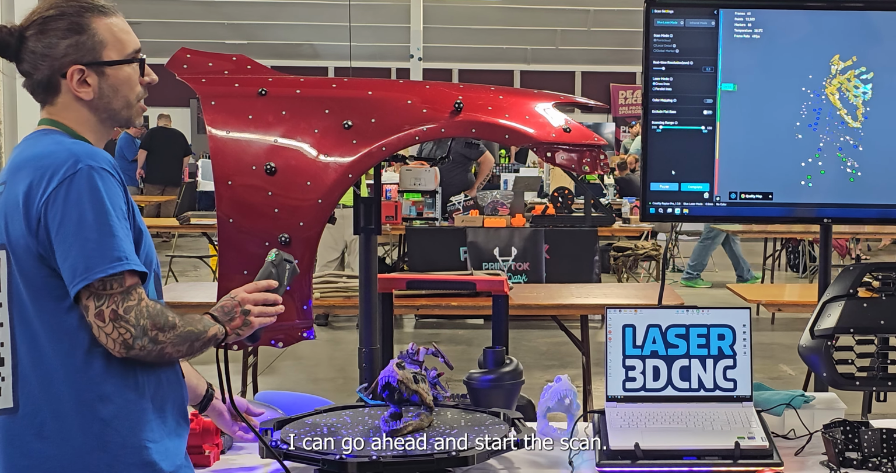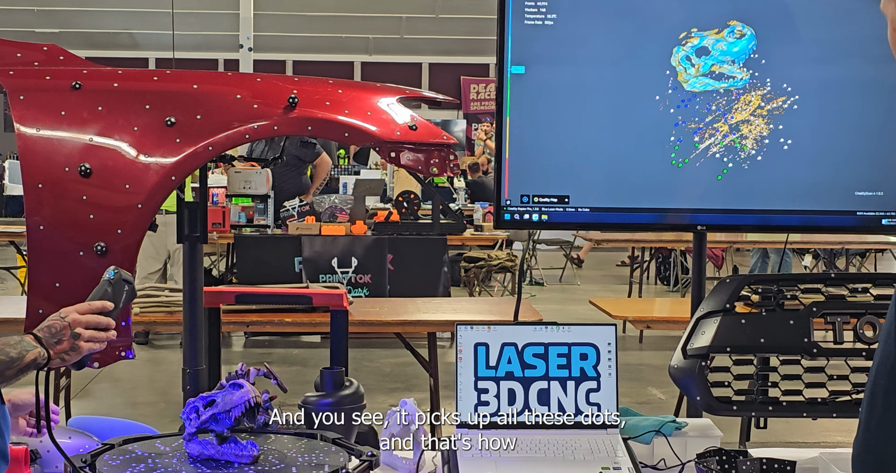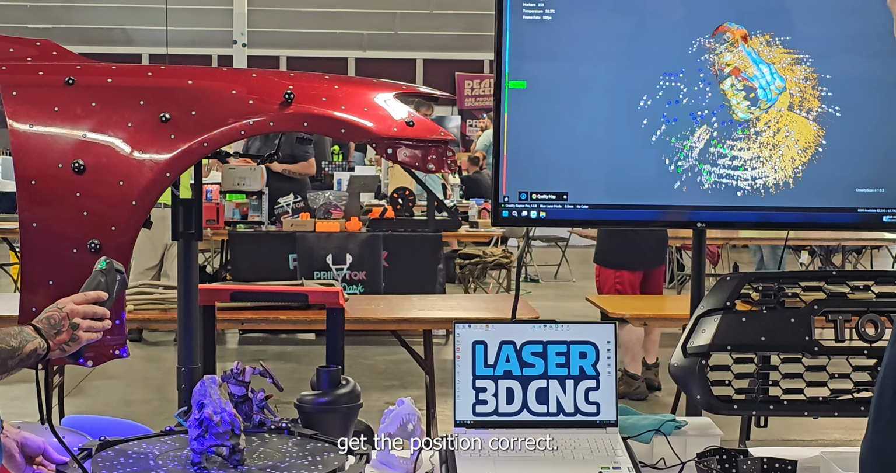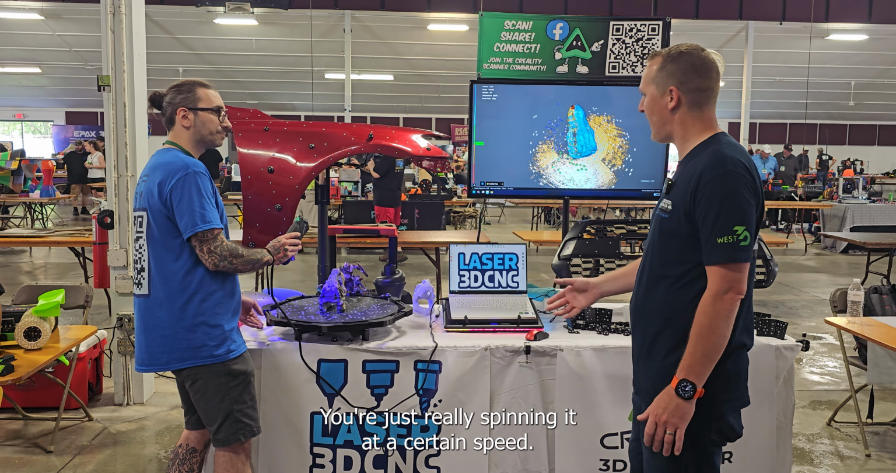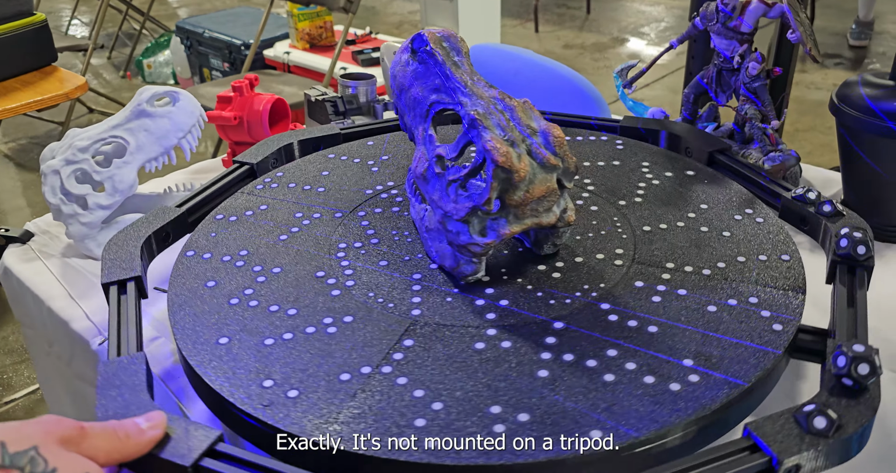I can go ahead and start the scan, and you see it picks up all these dots, and that's how it uses tracking to get the position correct. As you're using that, it seems very easy to use. Yeah, it's really simple. You're not spinning it at a certain speed. No, you're not holding it exactly. It's not mounted on a tripod.